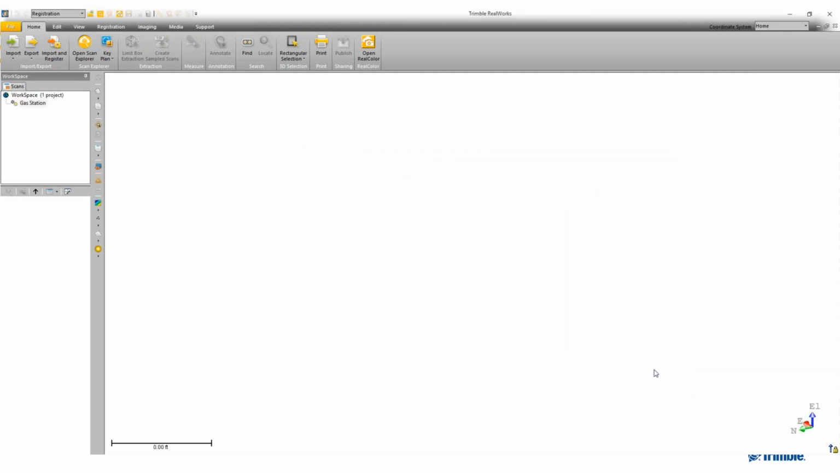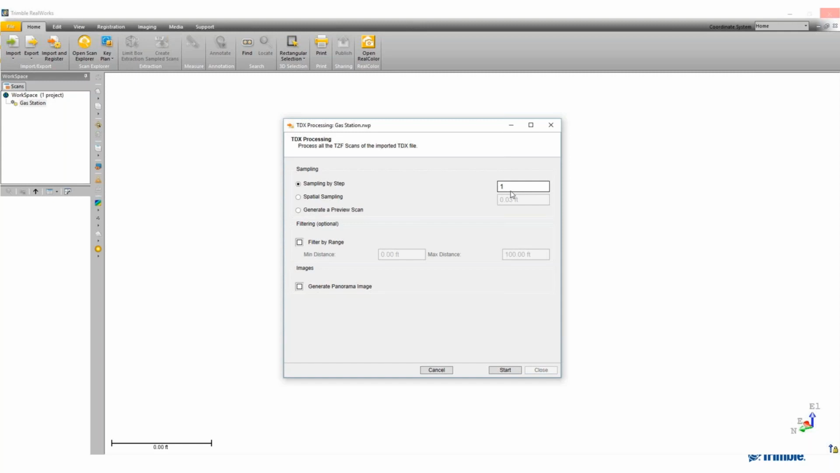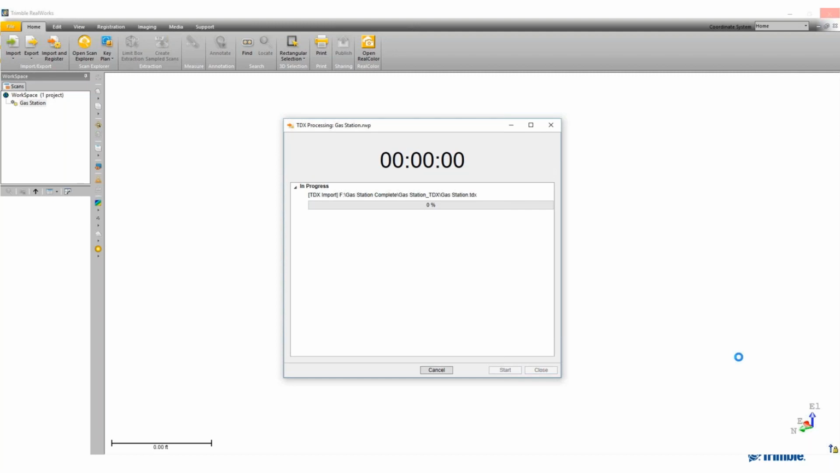Once I do that, I'm going to be prompted on how I want to bring the data in. Do I want to bring in every single point, every other point? Do I want to filter it by range? And do I want to create panorama images? Now, these aren't just the station images, they're standalone images, and I'll show you those coming up pretty quick. And then we just click Start, and it's going to go through and start to process the scans and extract those points into the software.